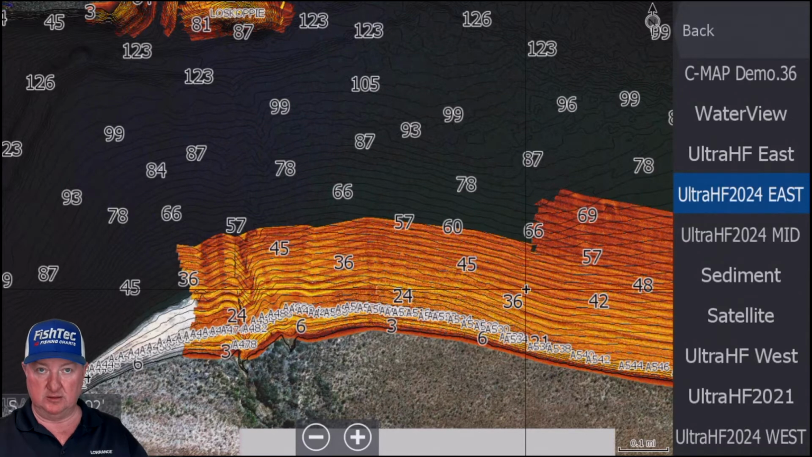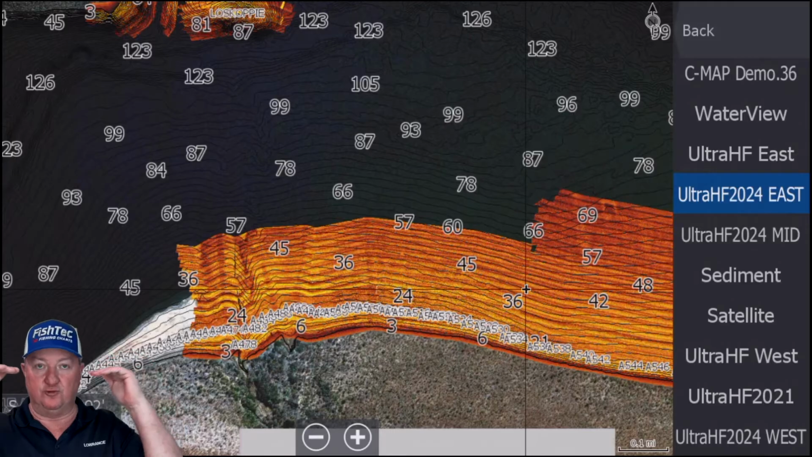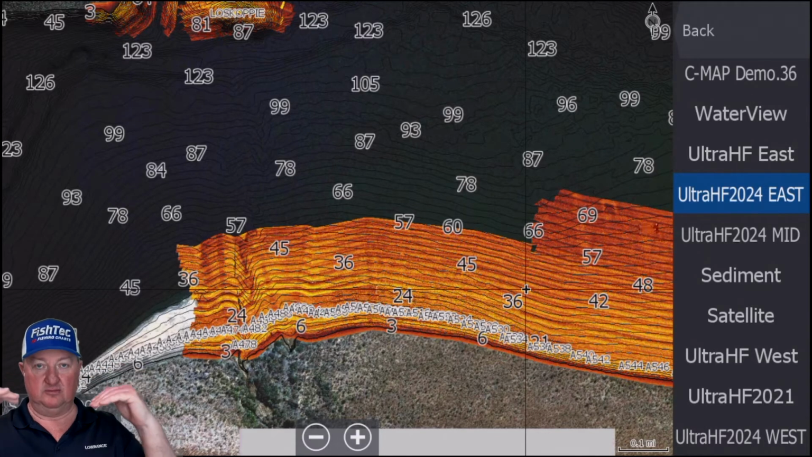Does that make sense? So let's say you've got a bowl and the dam is at full pull and it's sitting here. When your dam level drops, that becomes your new shoreline as it goes up and down with droughts or different seasons.